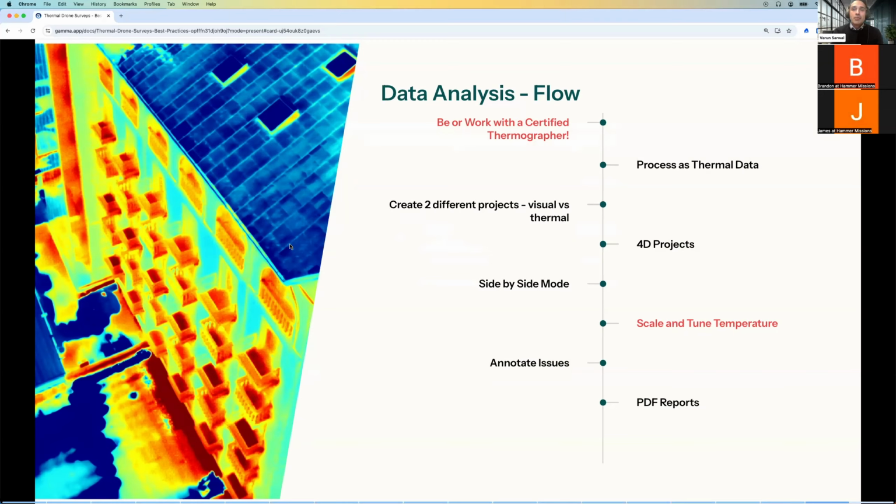So always work with a thermographer on the team. The rest of it: process the thermal data, ensure you have a visual and thermal copy you can analyze, scale and tune your temperatures to ensure you have a good understanding of all the different anomalies. And then finally, you can annotate all the deficiencies and produce PDF reports.